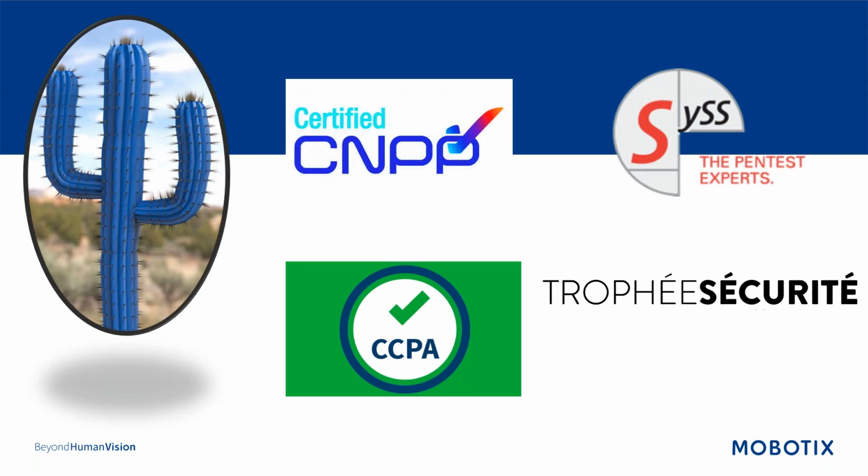Since all of our R&D and hardware, software development, design, and production happens in Germany, we control that process from start to finish. A main component in our Cactus concept, or our cybersecurity concept, is the fact that we are decentralized. Again, meaning that processing, analysis, storage, it's all carried out on the camera itself. It's encrypted and controlled by the camera. This offers system-dependent protection against data loss to third parties. We have developed a unique concept for the reliable and complete protection of end-to-end video systems against hacker attacks.